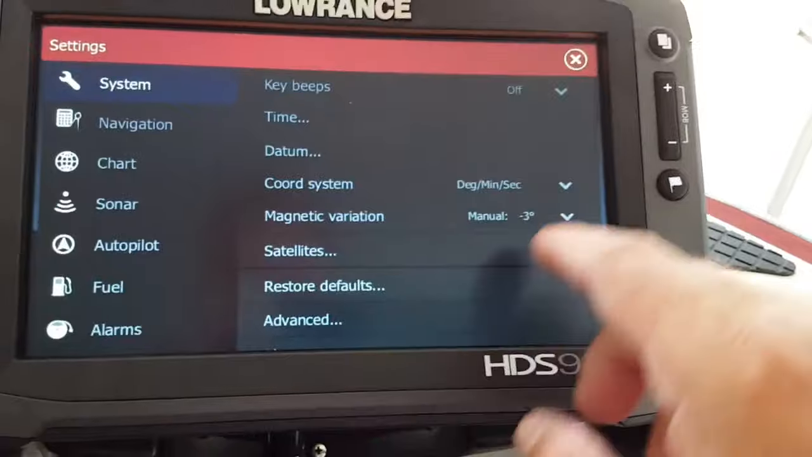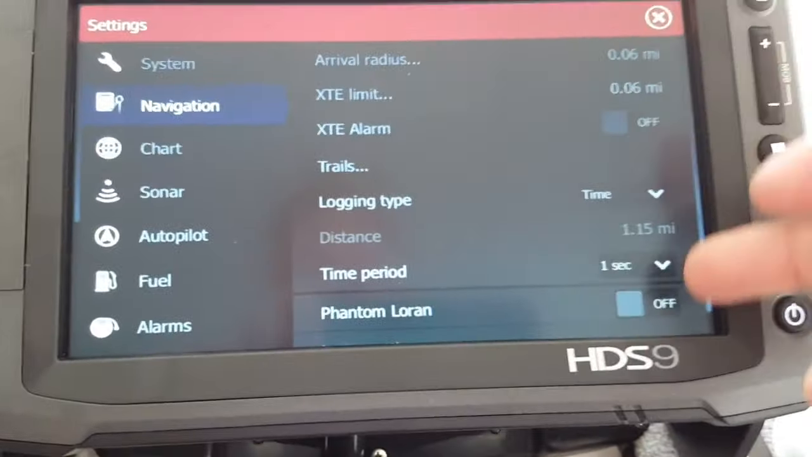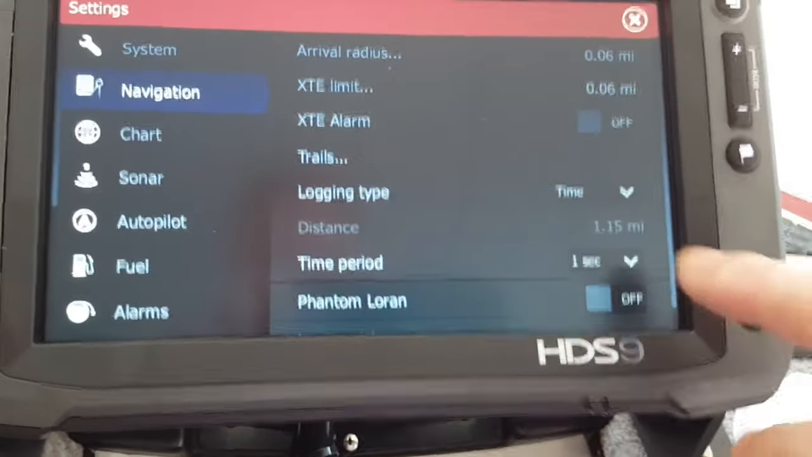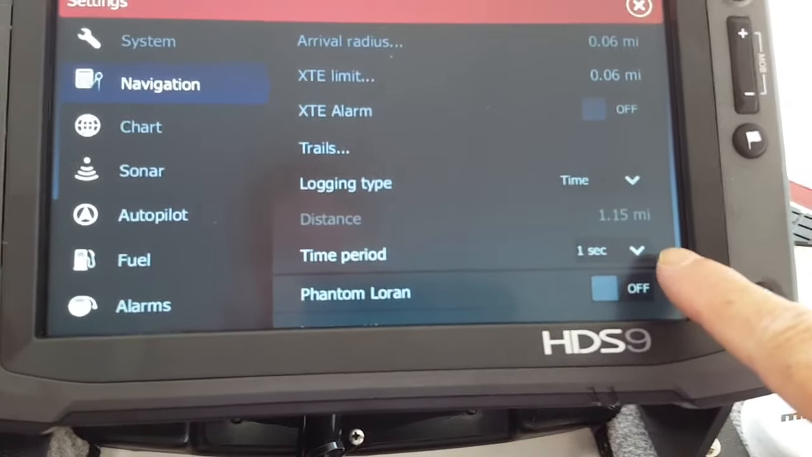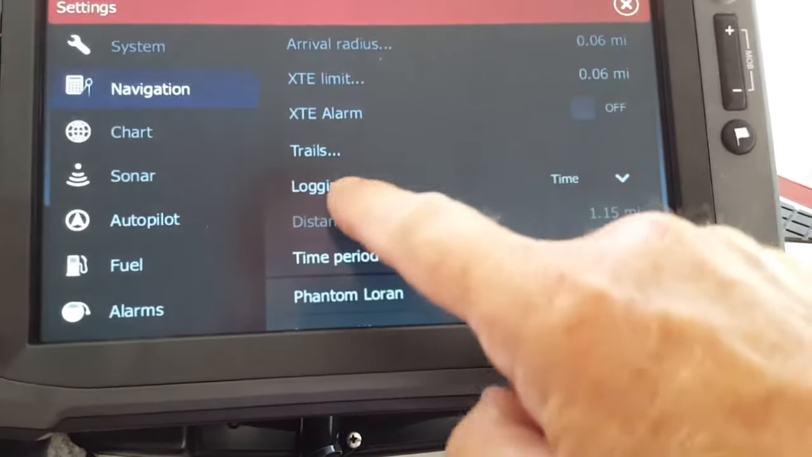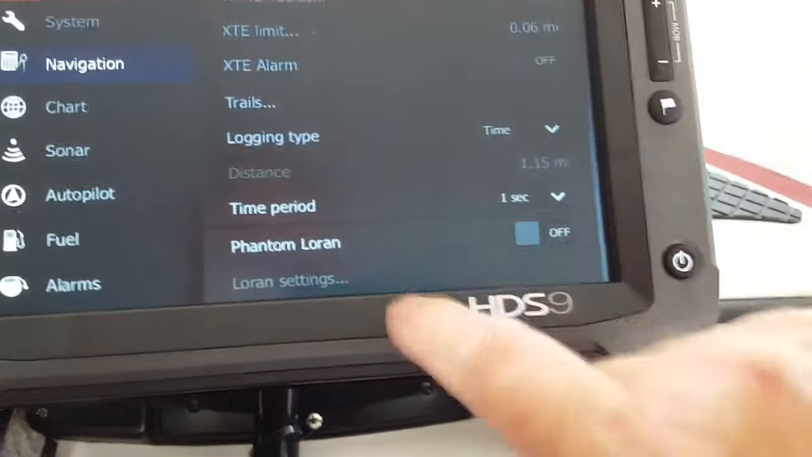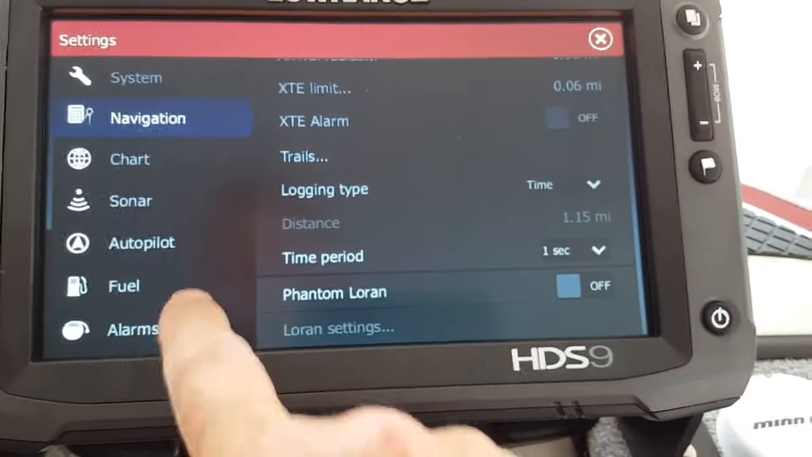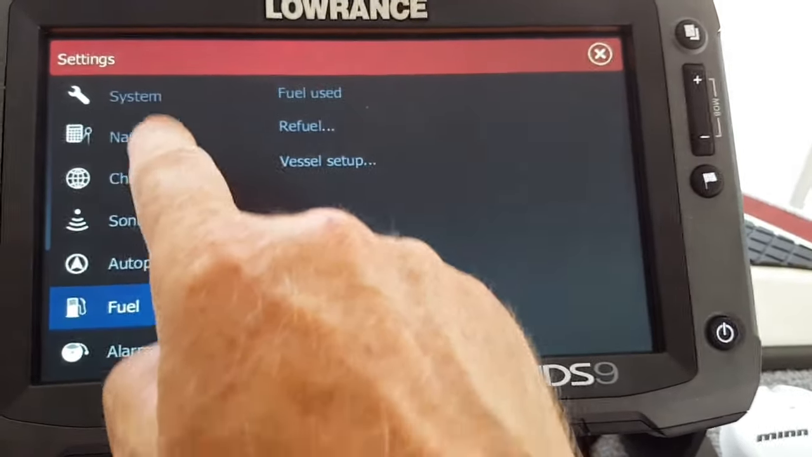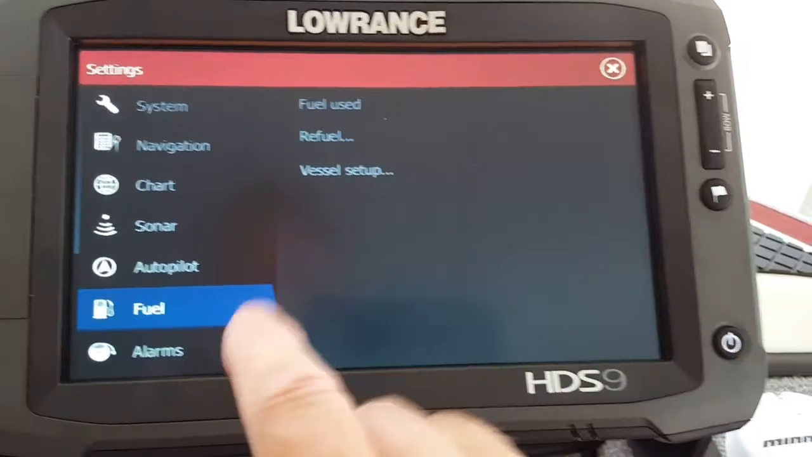So, and then I'll come out of that, and then I'll come over here to navigation, and I don't really set much of anything on there. I just have the time period set down here. You can see where I set it to 1 second, and then this one here is set to auto distance and auto, and I got it set on time for logging type. The rest of these settings I don't bother with. I don't need them. And we can come on down here now. Now we got system, chart, and sonar. They're all set. So you're pretty much good for that.